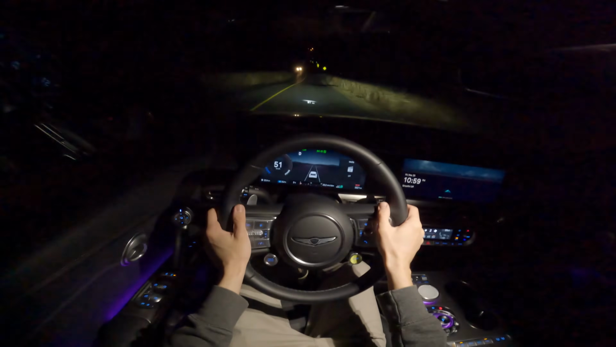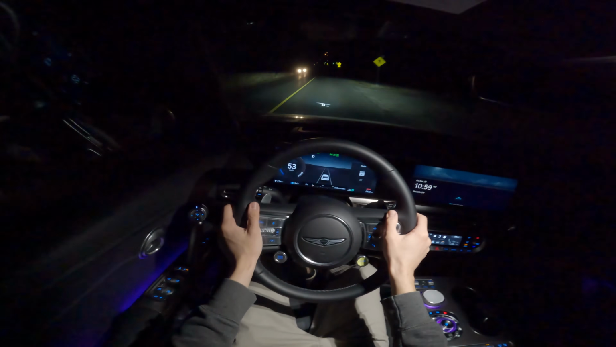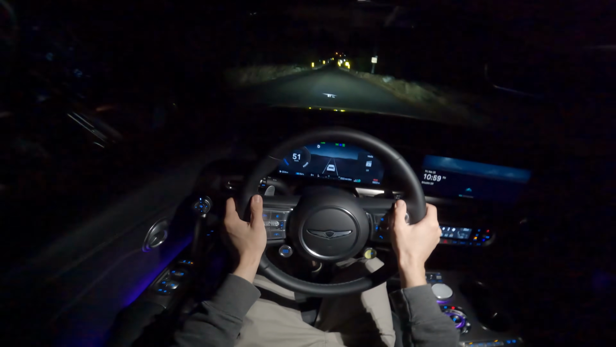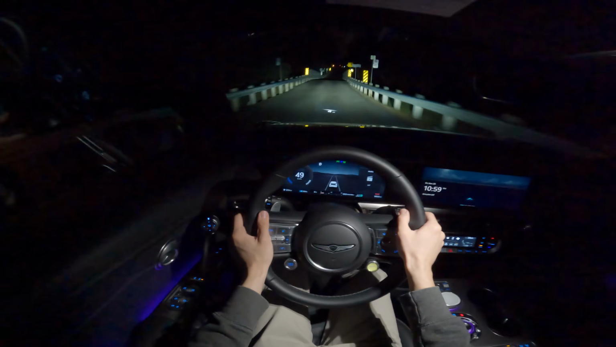Turn on the lights again, and as you saw, once again, the high beam's very, very quick to turn off. Let's see if they turn back on here. Yep, very good. Probably some of the best performing high beams we've had.